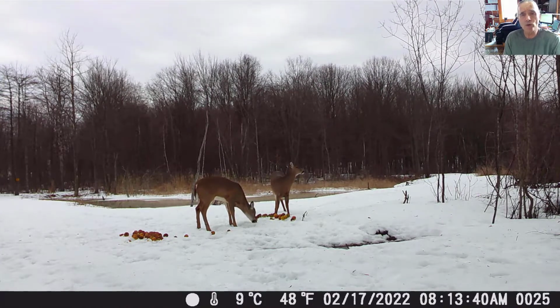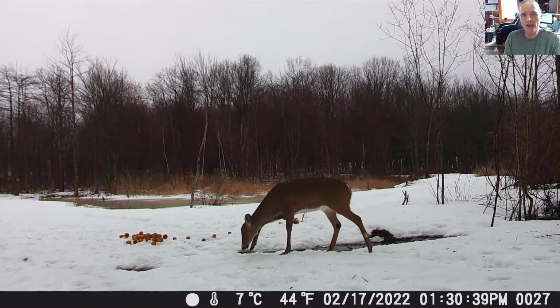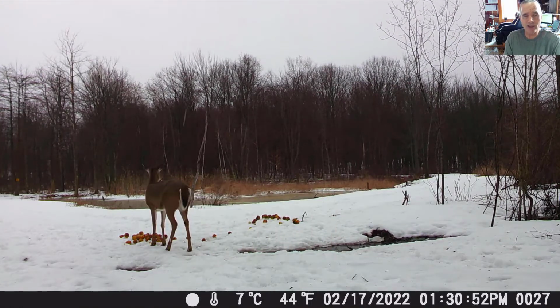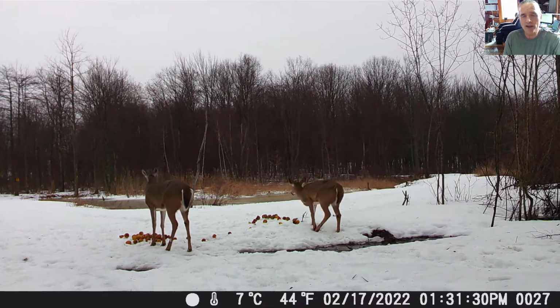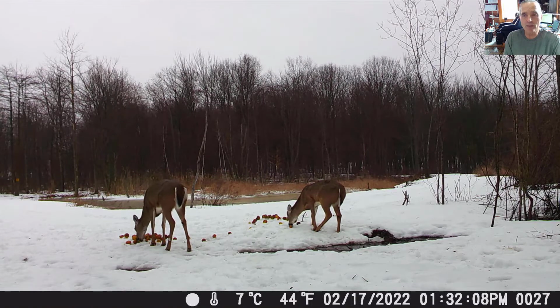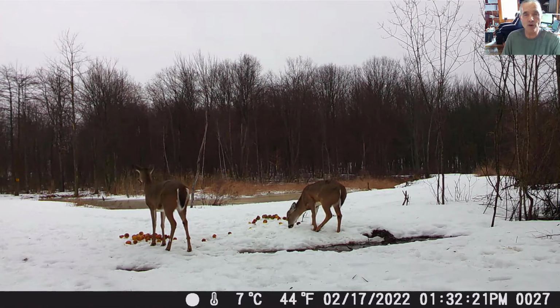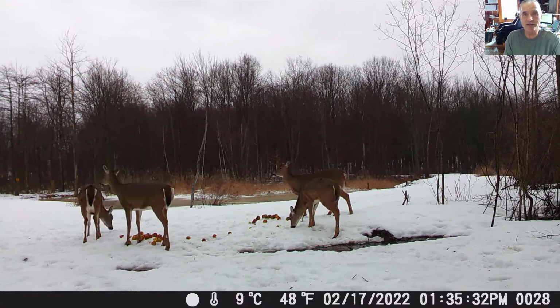We're far enough north where, I guess if a doe doesn't get mated in time, she can come back into estrus in early January. But I think the whole mating season is over at this point, and we will see the bucks around in close proximity to the does as well, which we don't necessarily see at all times.